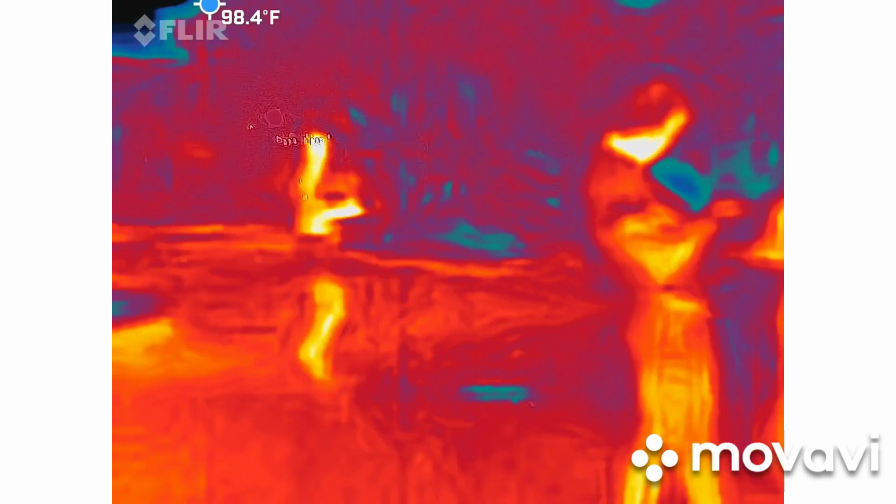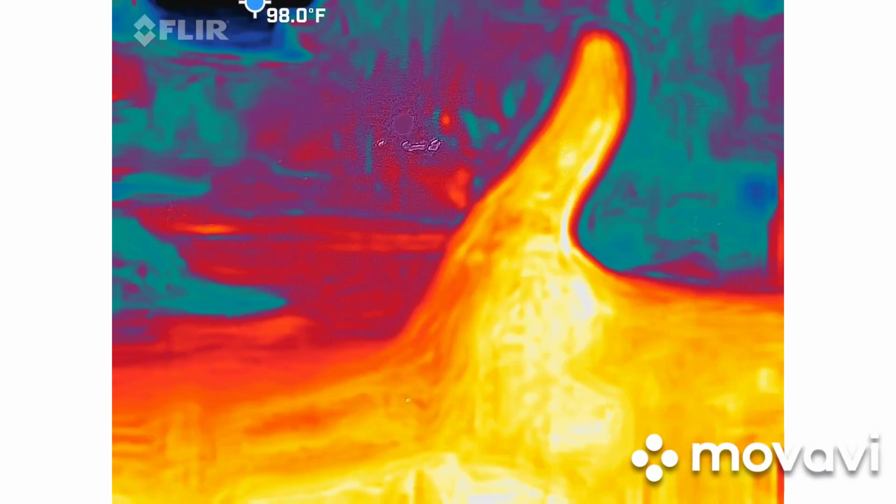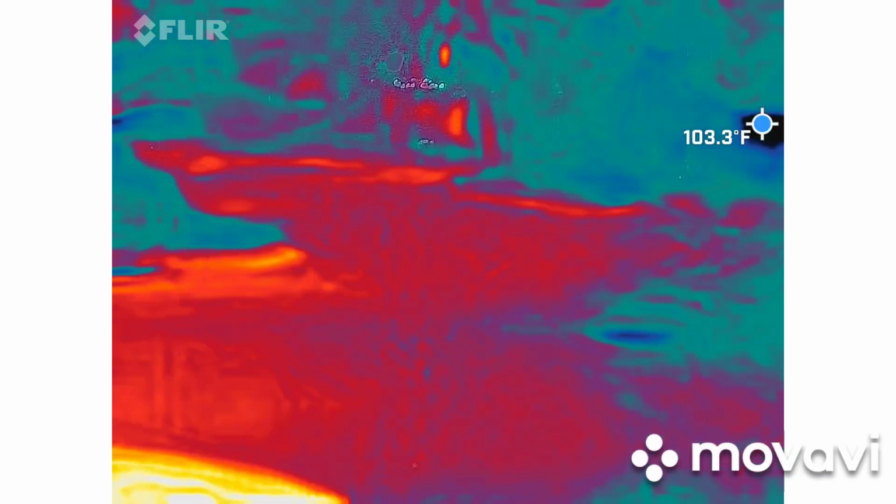Sergio, so yours, you want to try to keep somebody in view at all times. I think this is a bad spot to do the demo. But basically my hand is probably going to be warmer than anything else, so your colors will change in the background. I should be yellow and white, those are your hot spots. You're looking for blue and black to move on its own. That's the biggest deal.